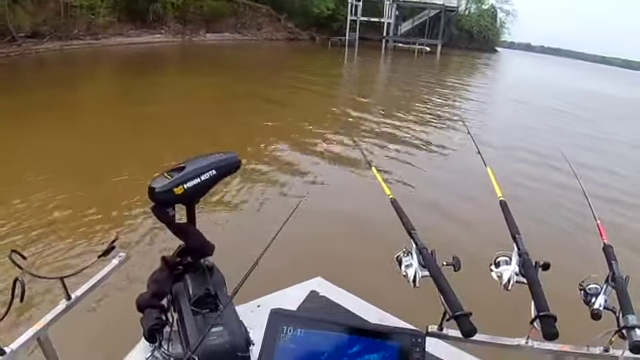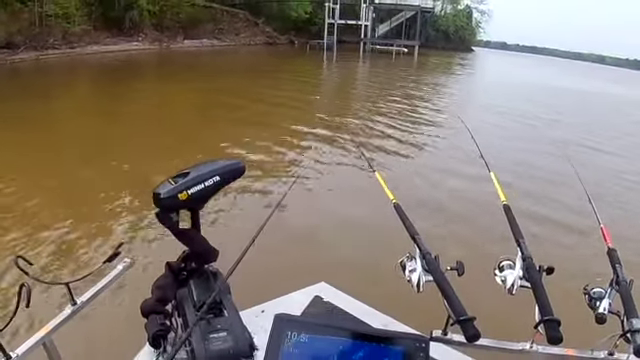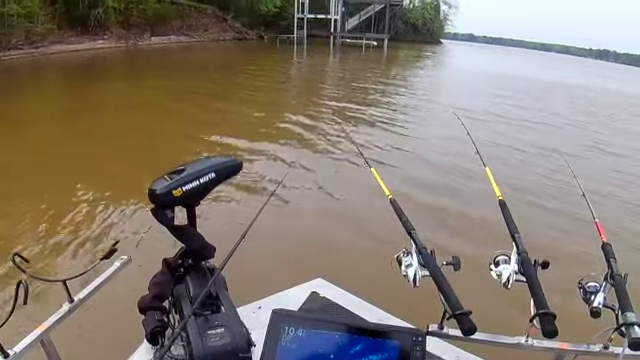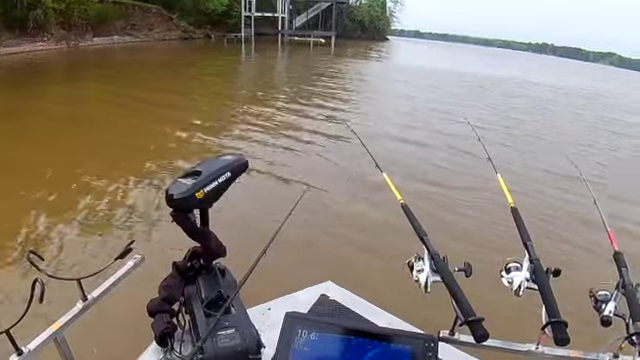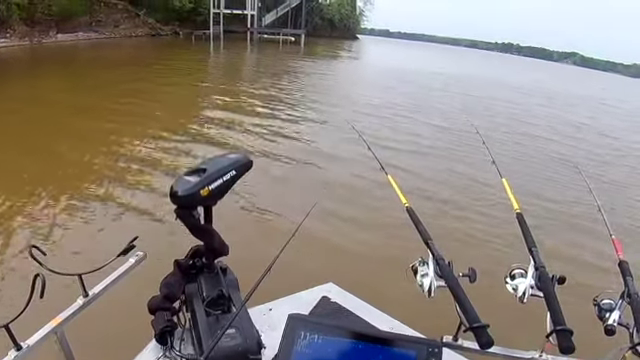All right, man, we came down here and got set up on these fish. I'm sitting in 10 foot of water right now. You can see the water's real dingy, but I'm marking the fish, so we're gonna try to catch a few right here.